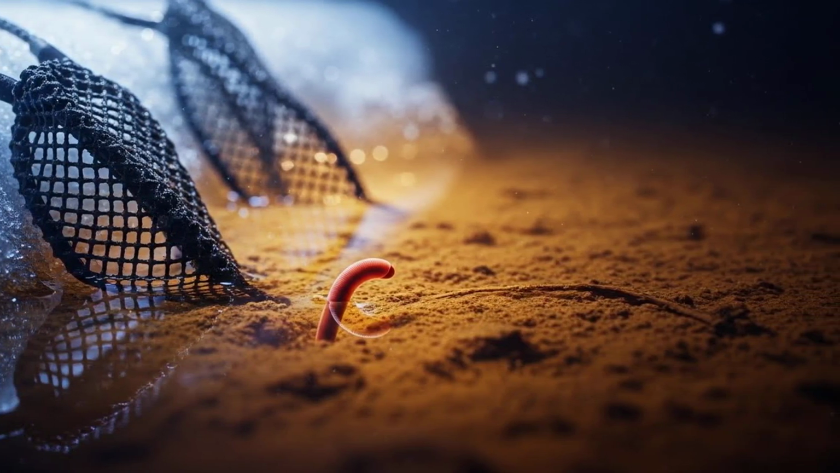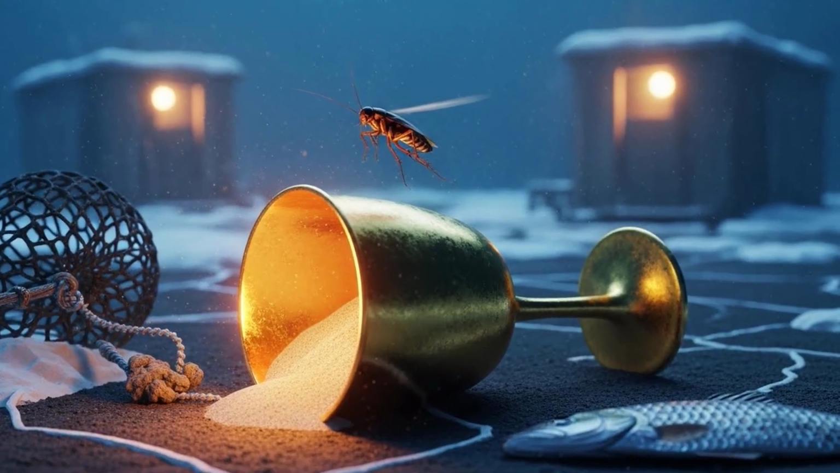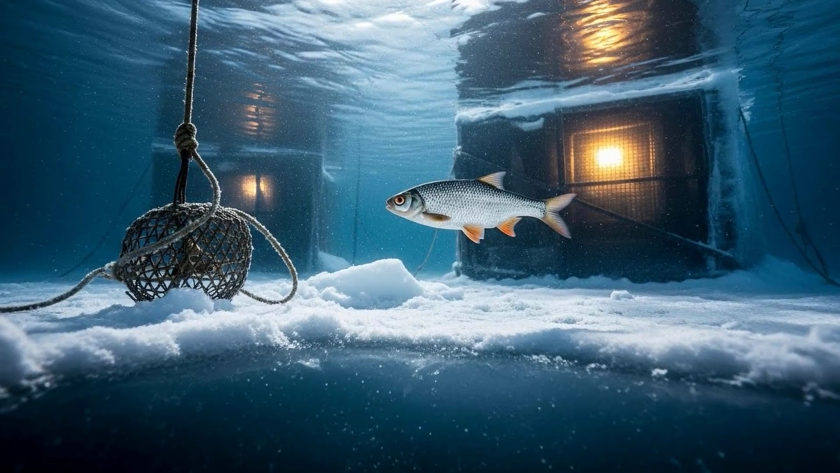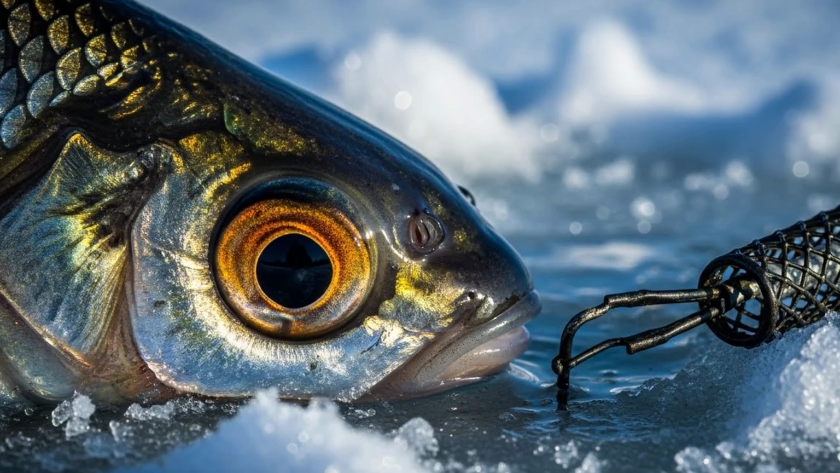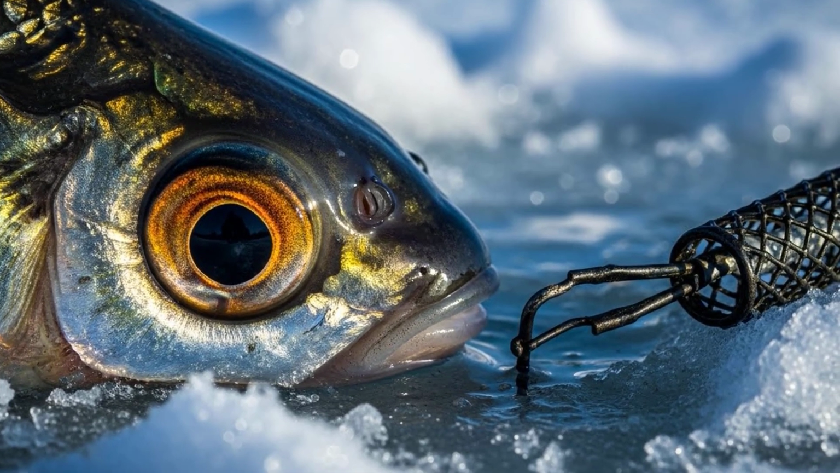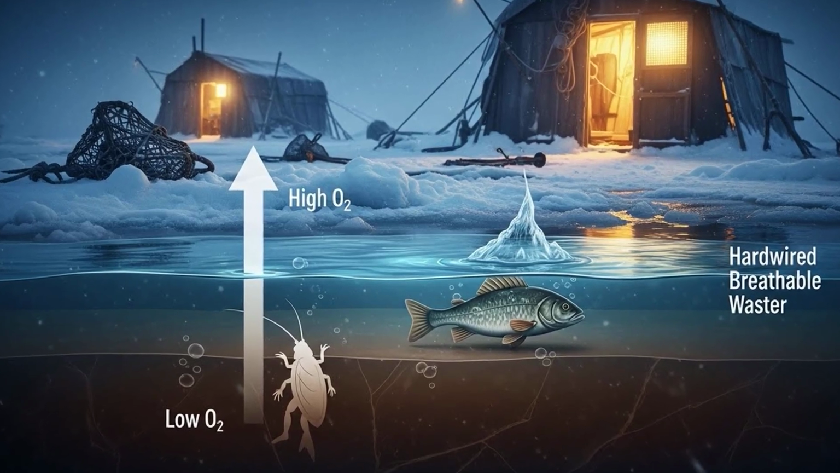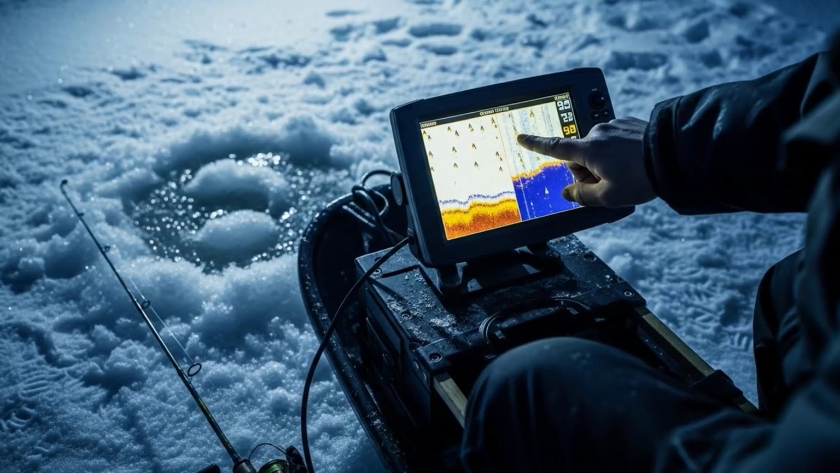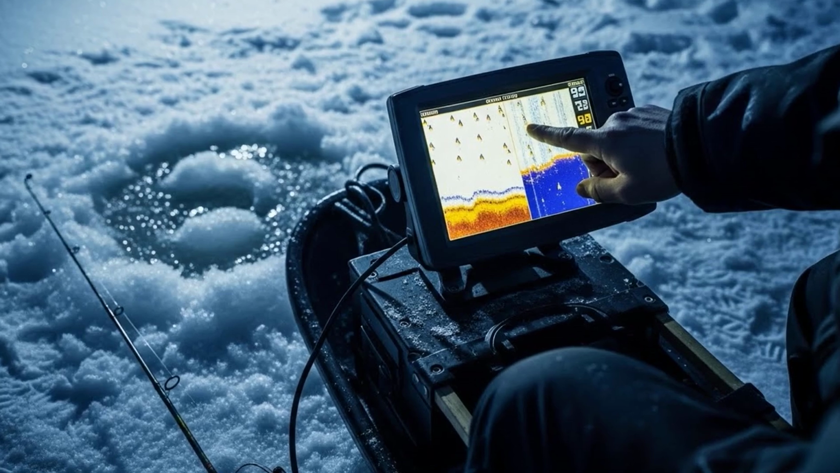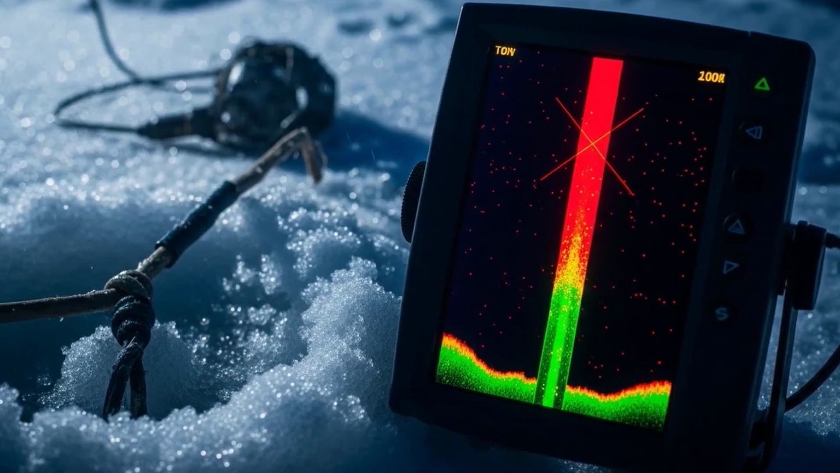It's like offering a thirsty man a beautiful golden goblet filled with sand. It looks appealing, but it provides no life-sustaining value. The roach will always prioritize breathable water over slightly warmer water. Their survival instinct is hardwired to seek out oxygen. Once you truly grasp this one concept, the sight of suspended fish on your sonar will no longer be a mystery. It will be an invitation. It will be the X that marks the spot.